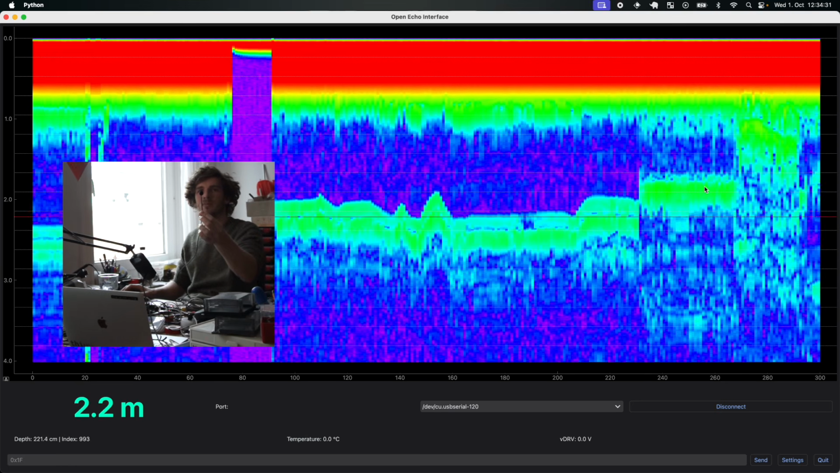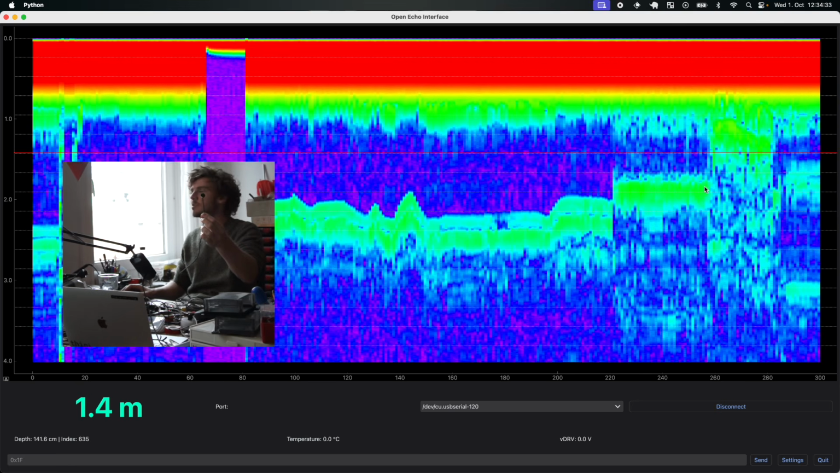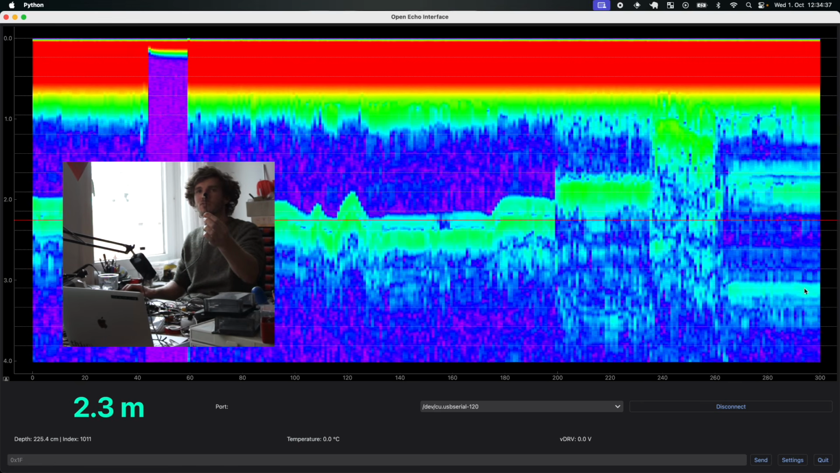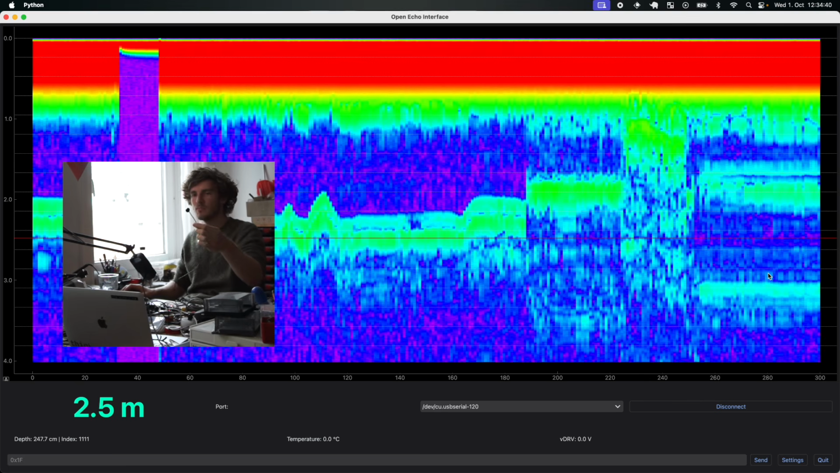Also in this direction, to the camera. I'm not sure if you can hear it. Maybe. And you can even see two reflections: one is from the camera and one is from the wall behind the camera.